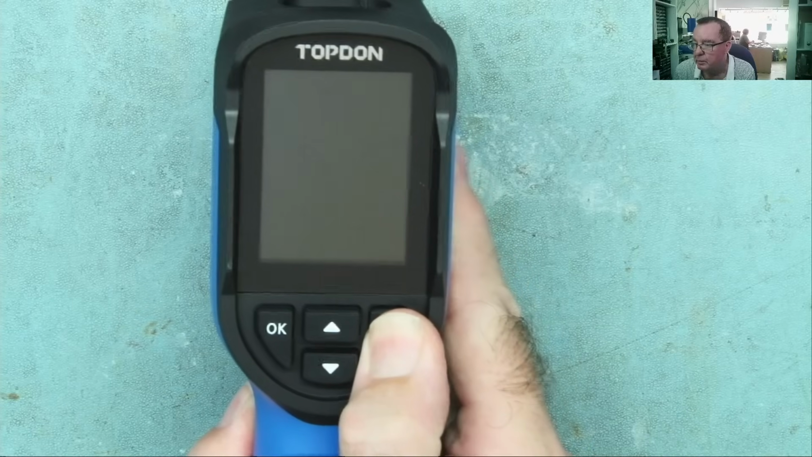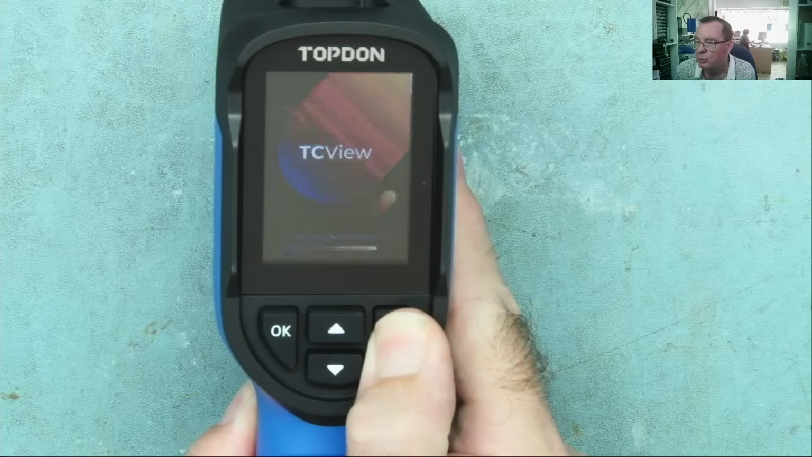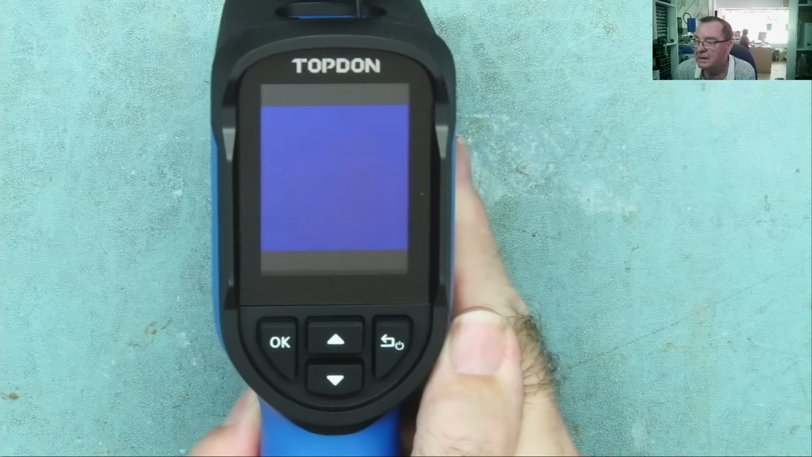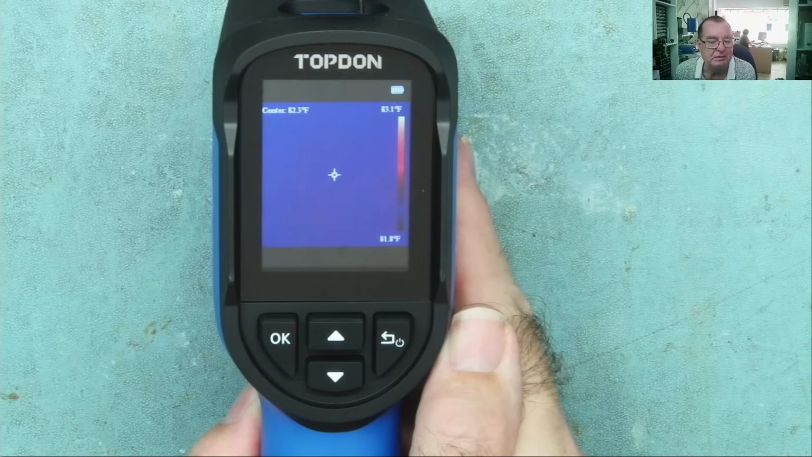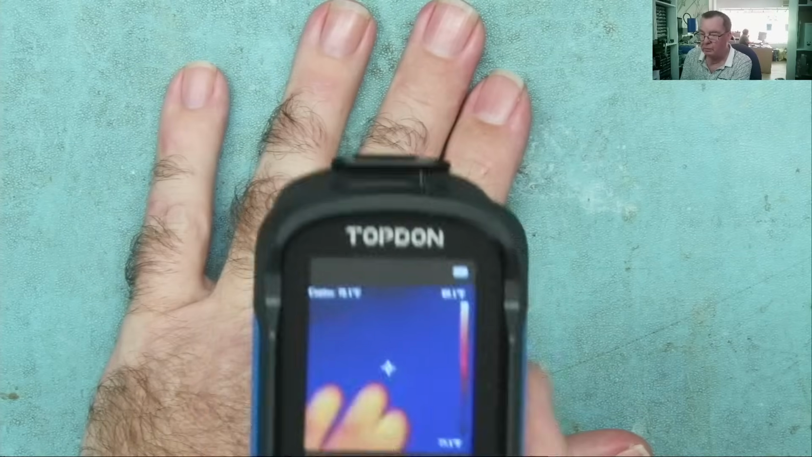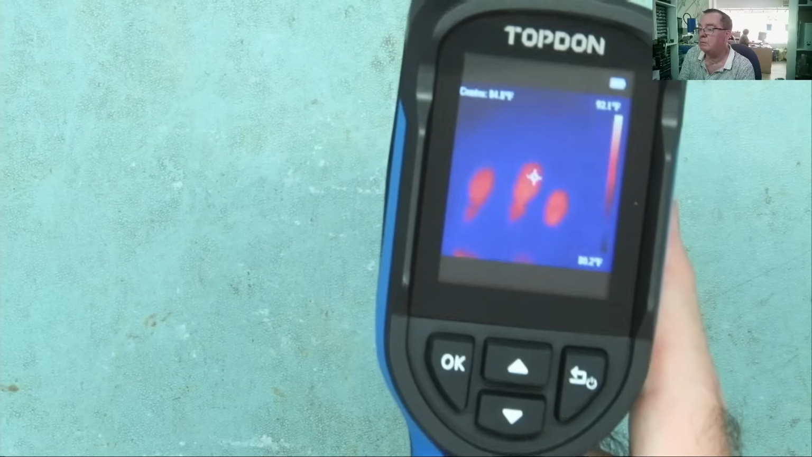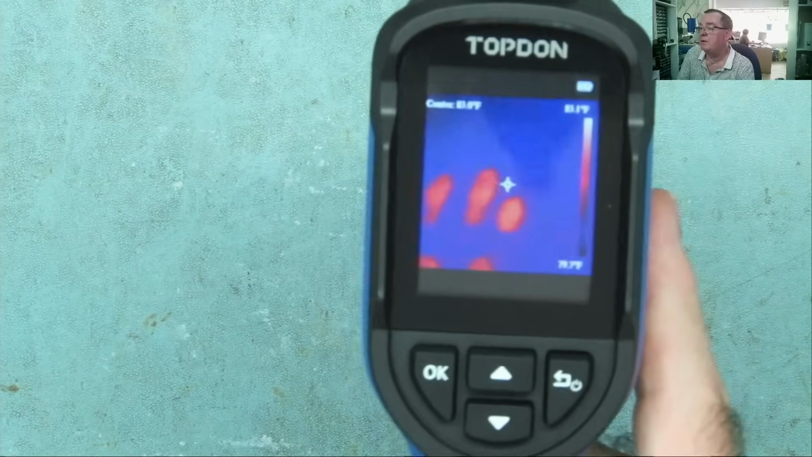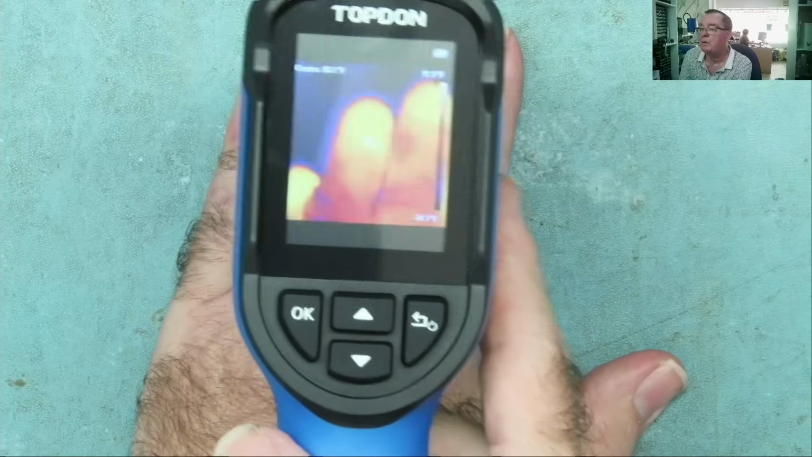So hold the power button in for a second. Takes a little while to power up. There you are. So it takes a little while. Having said that, all thermal cameras take a few seconds to power up. So the first test, we always do this one, the handprint on the bench. Okay, so yeah, that's working very well. I'm just trying to get the overhead camera into focus for you guys.